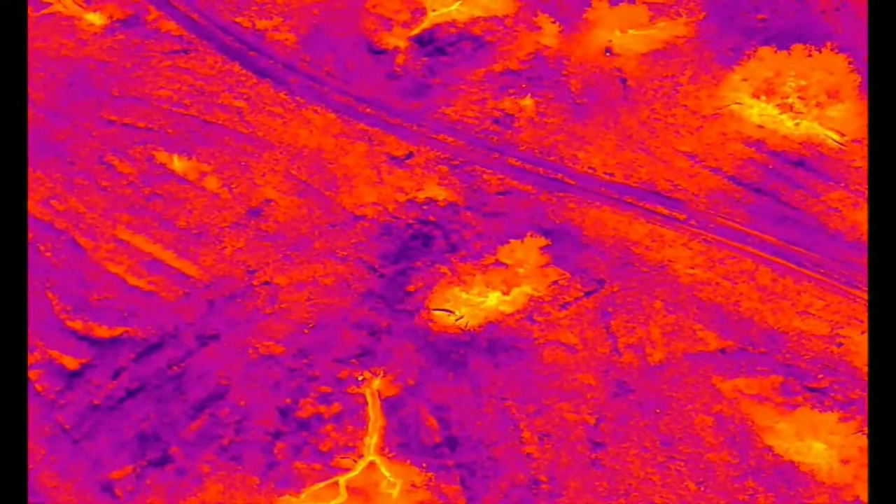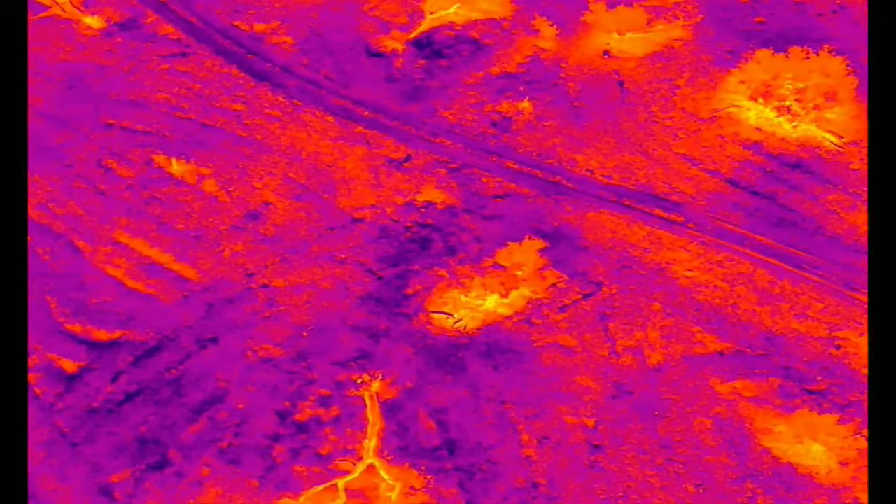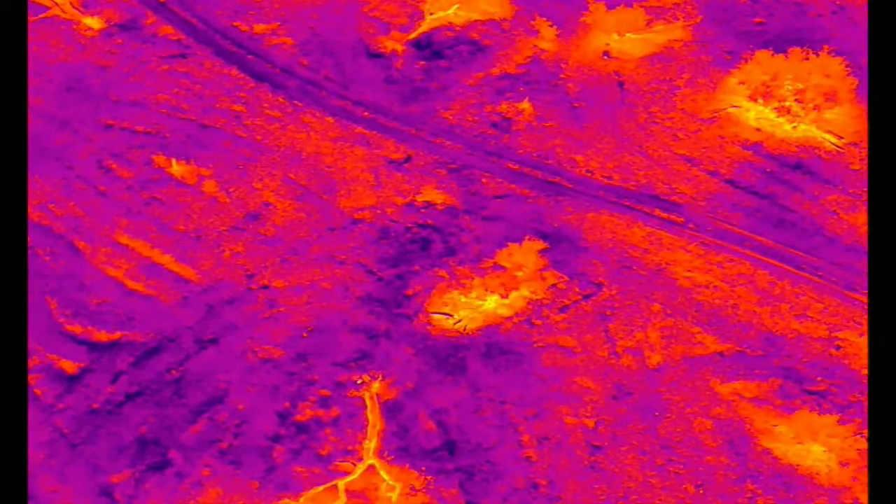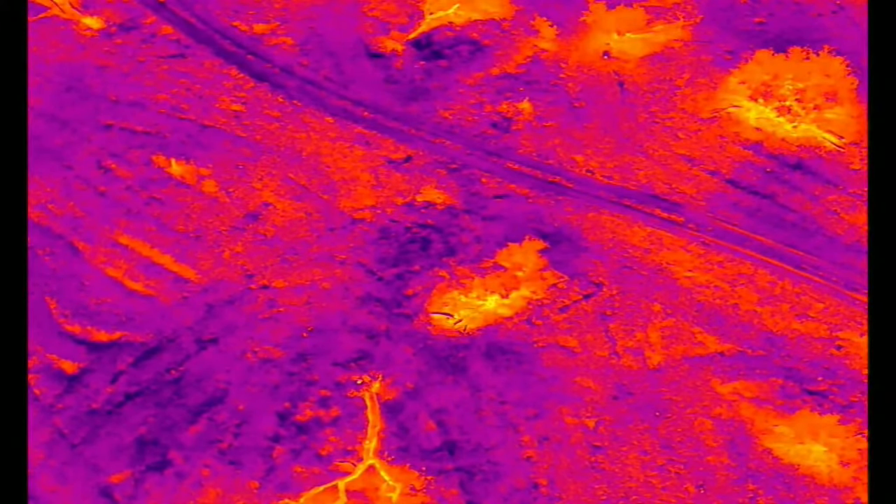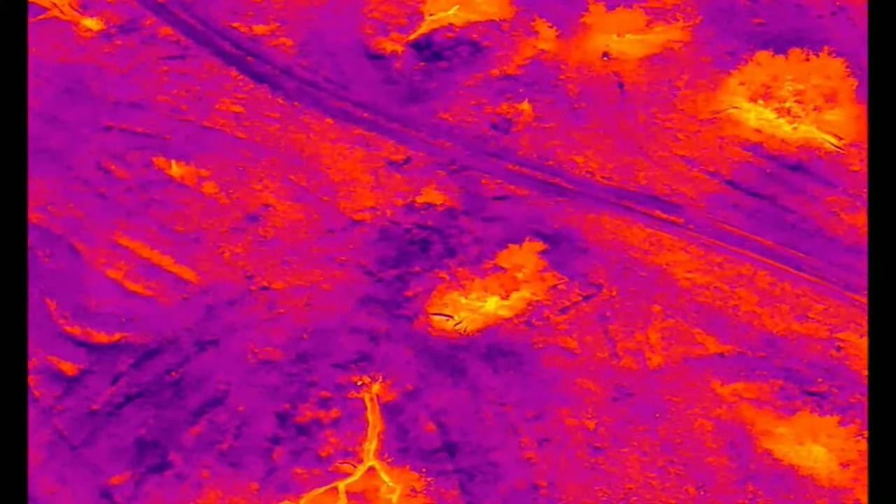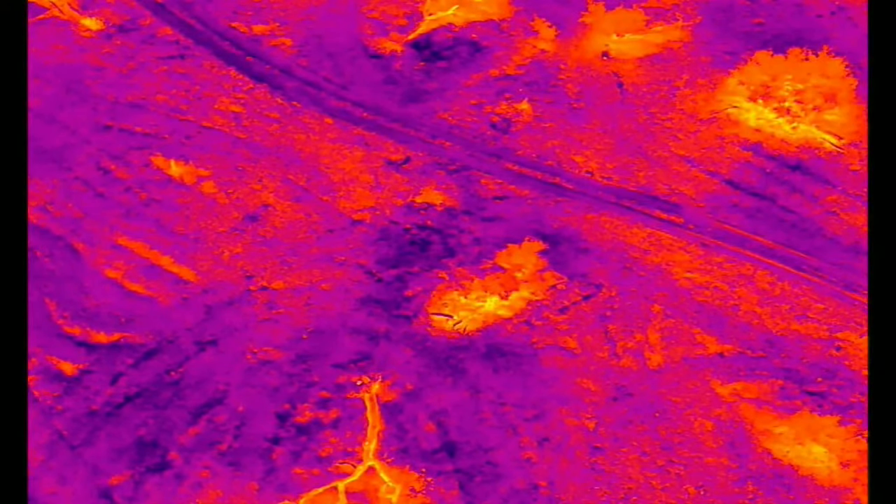Okay, so have a look now if you want. So the drone's quite close to us. I wonder if you could actually hear it. I wasn't using my torch there.